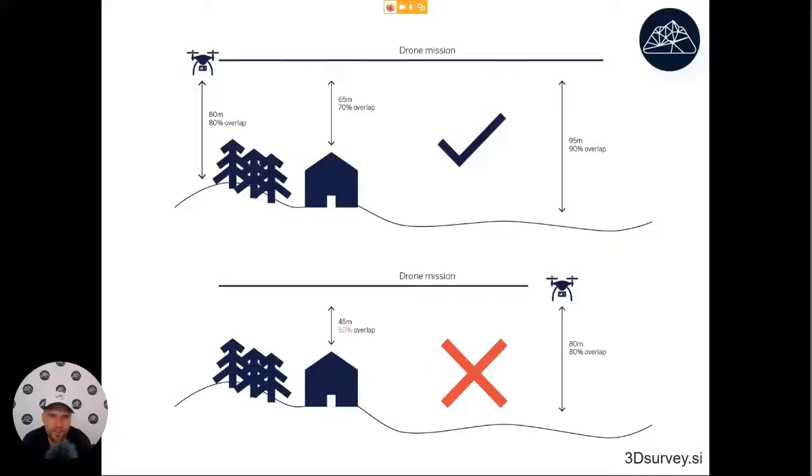That means that images are not overlapping over the whole area, and this part may probably not even calculate anymore. So you can get holes in your model. So always start from the highest altitude, and even over the objects you will get good overlap.